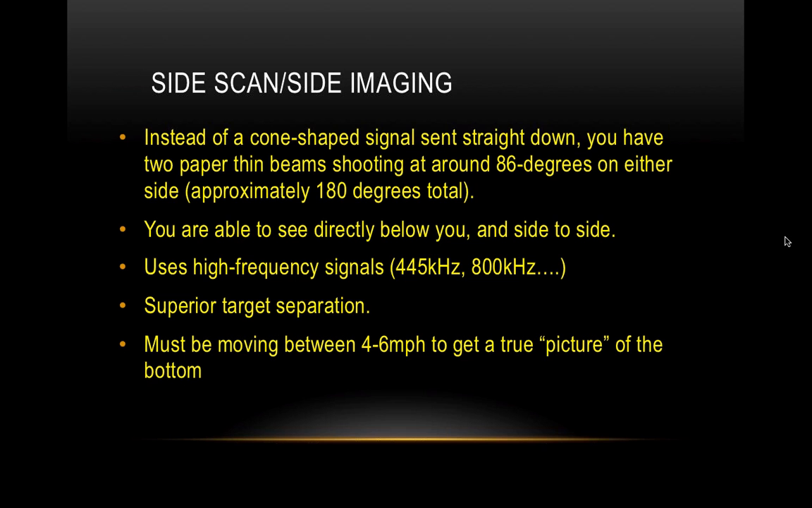We're not going to talk about 360 imaging because honestly I don't have that much experience with it yet. And then you've got like Panoptics and things like that. But anyways, side imaging, side scan uses high frequency signals like 445 kilohertz, 800 kilohertz, so on and so forth. It has superior target separation. It's so clear. It's like a picture of the bottom. It really is, if you've got it set right.